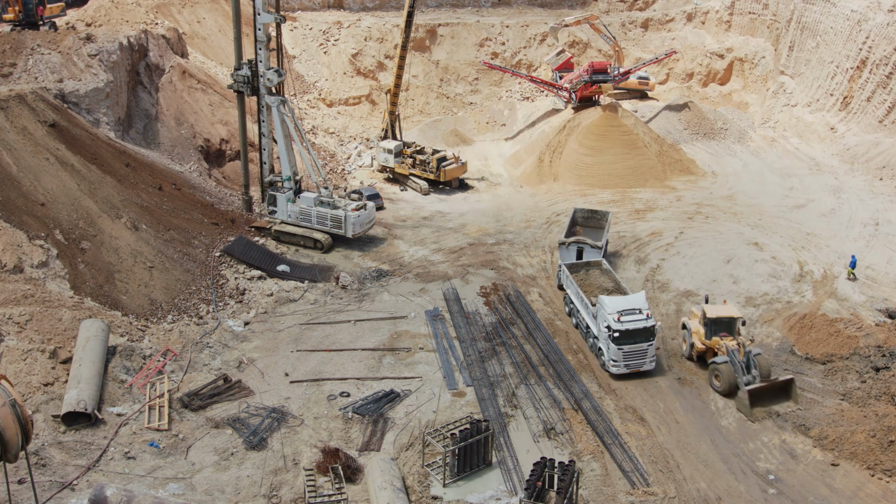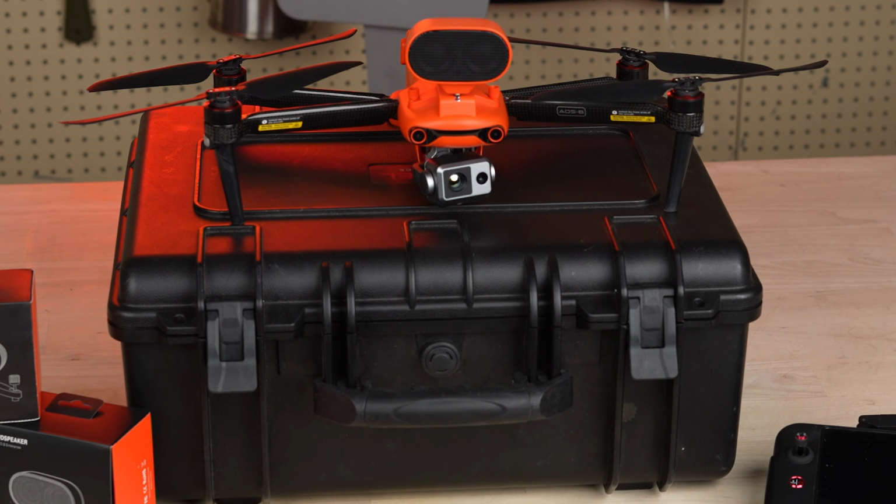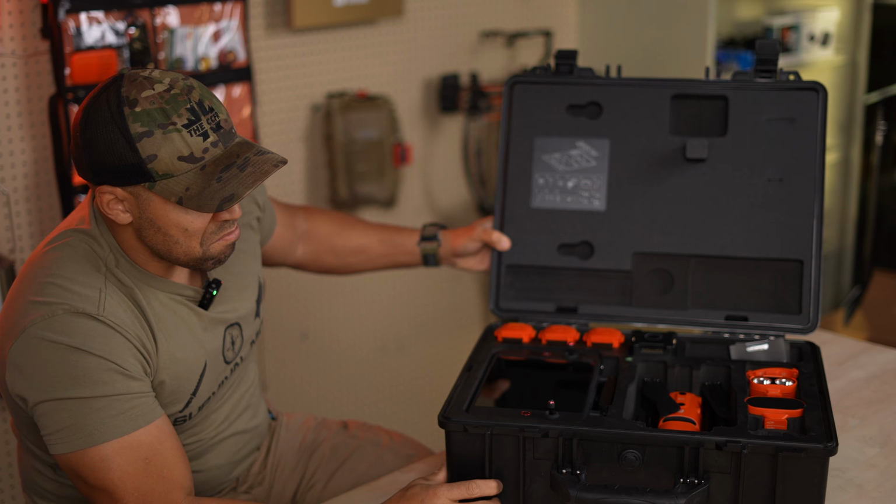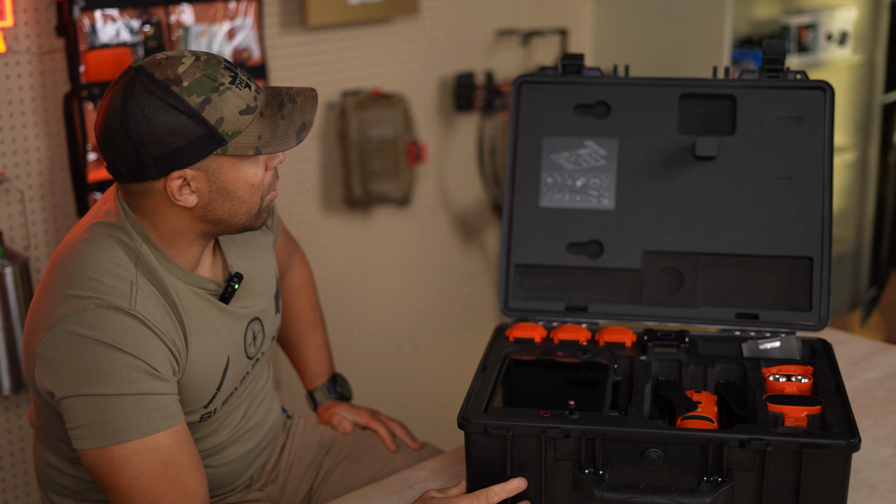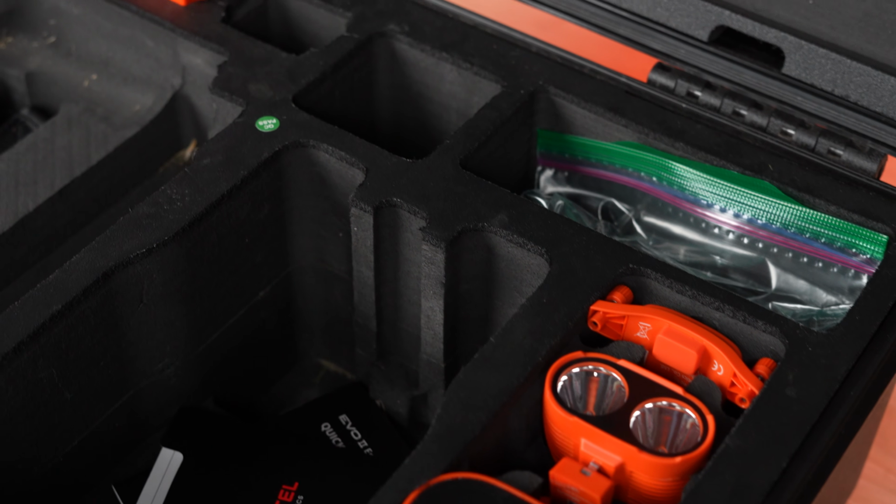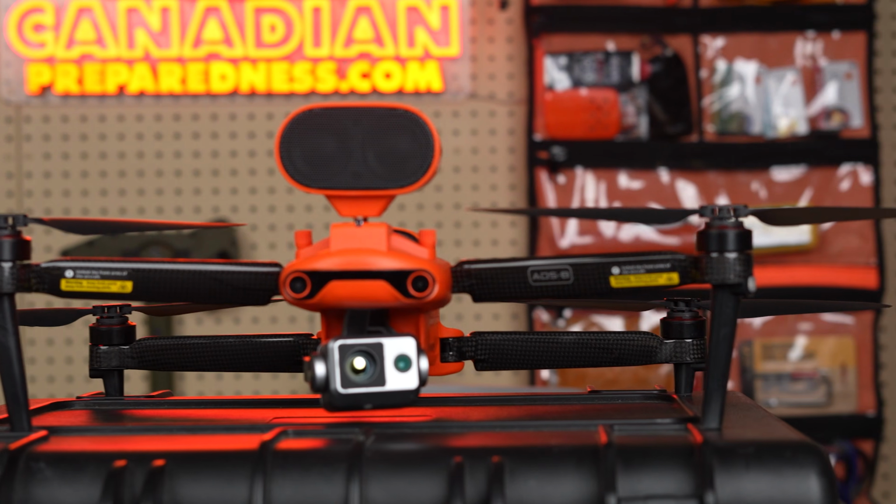The case, you do get the case with it. I mean, for the price you pay, I guess you would expect a Pelican-like case. So it's a waterproof case, really heavy duty, really rugged, not cheap. It's got the custom laser cut foam molding. It's definitely a professional, very capable system.